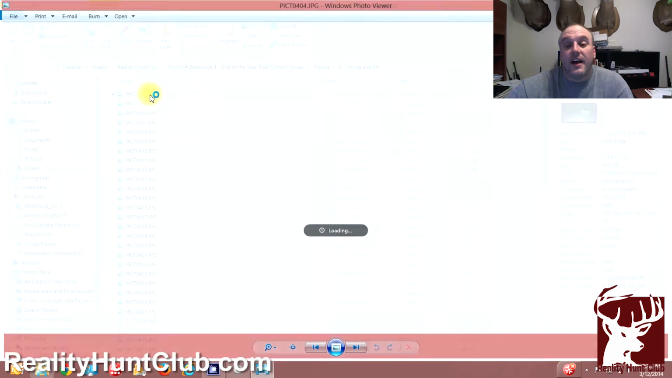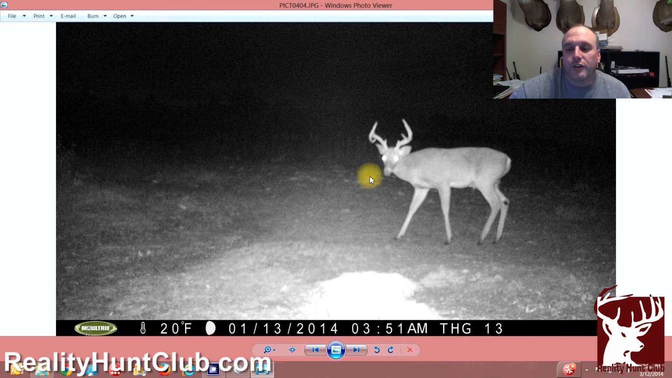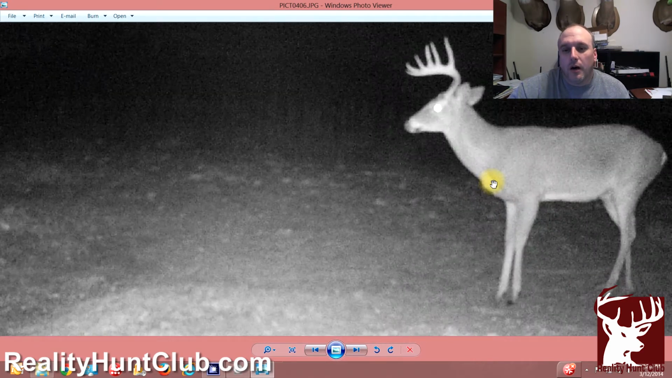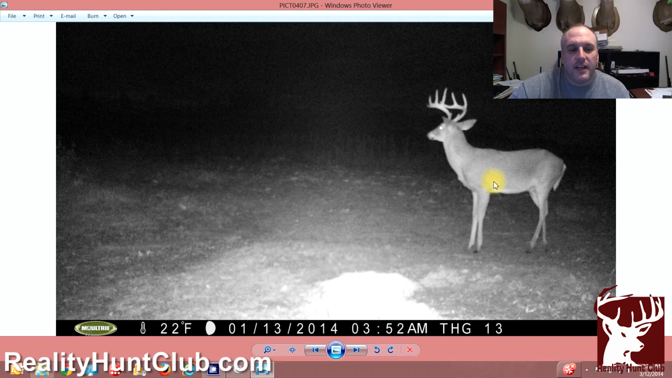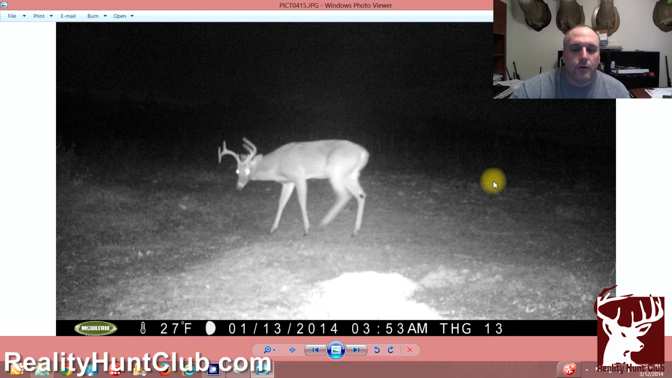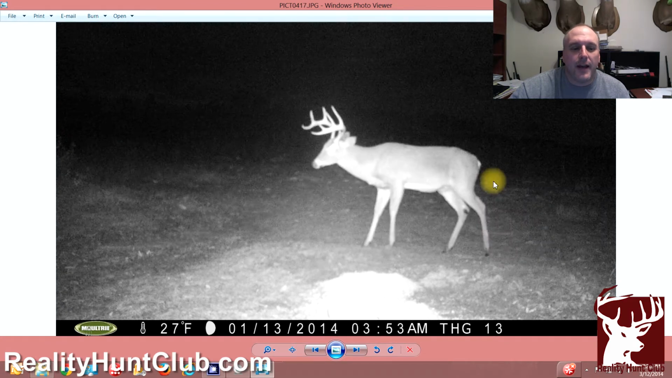All right, now this guy, I actually saw him run across the road in the dark. This guy is actually a really nice buck. I think he's a 9. So he carries his mass really well.